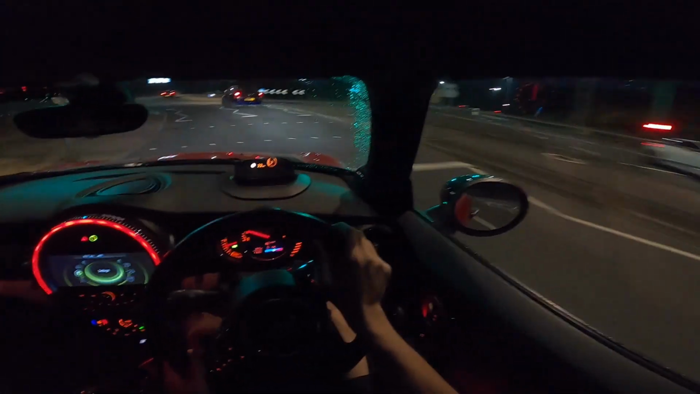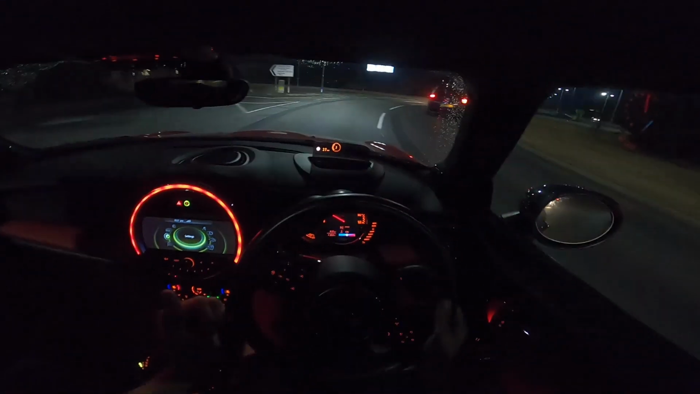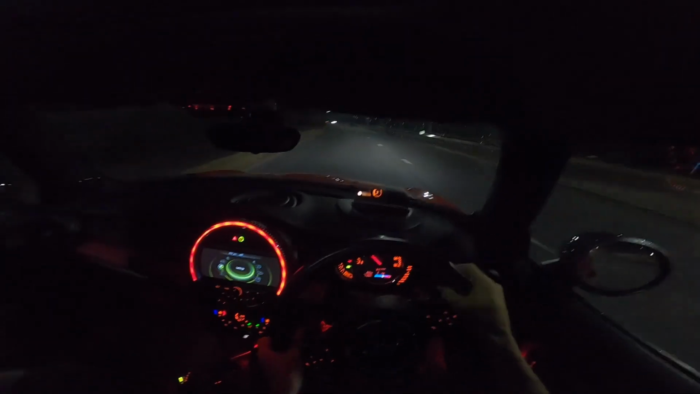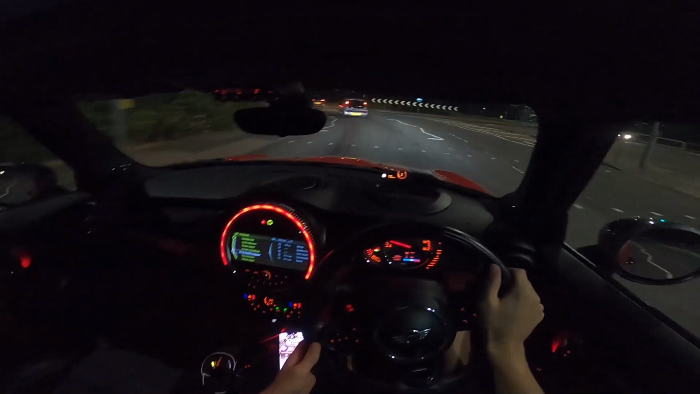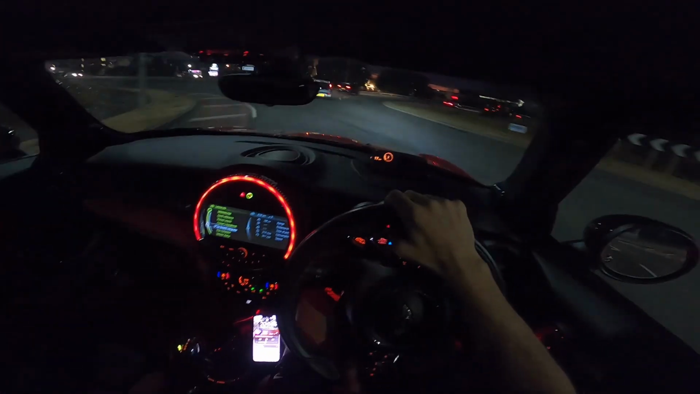And if you can't tell already, this exhaust is not stock. The car does sound great stock, but this has had the resonator taken out of it, so it sounds a bit louder. Oh, that noise does not get old at all. We're on 27.6 mpg, that's what it says there, and I drive this thing pretty quick.